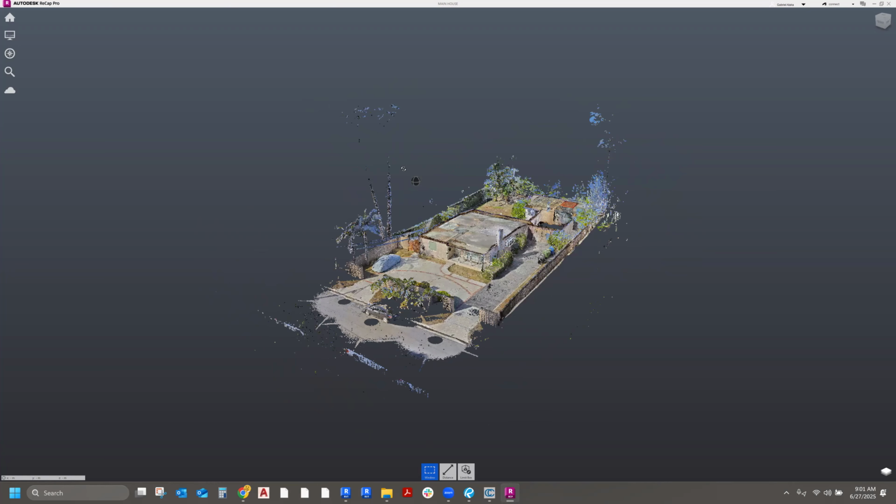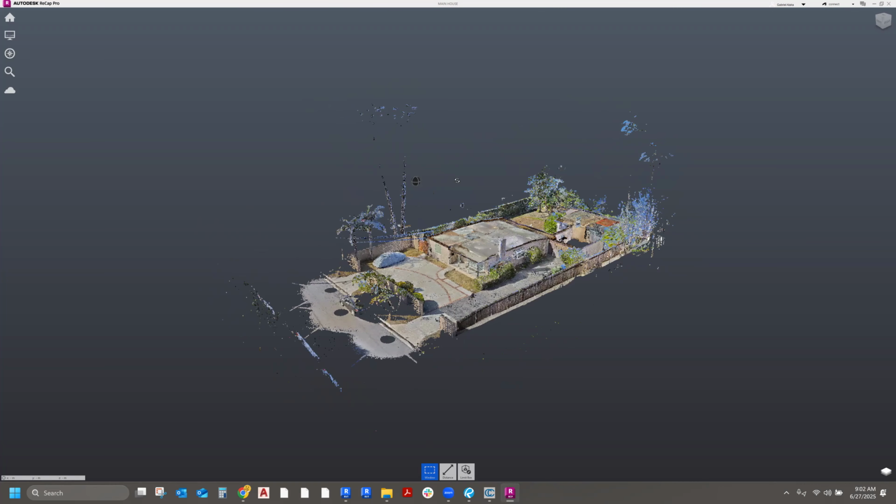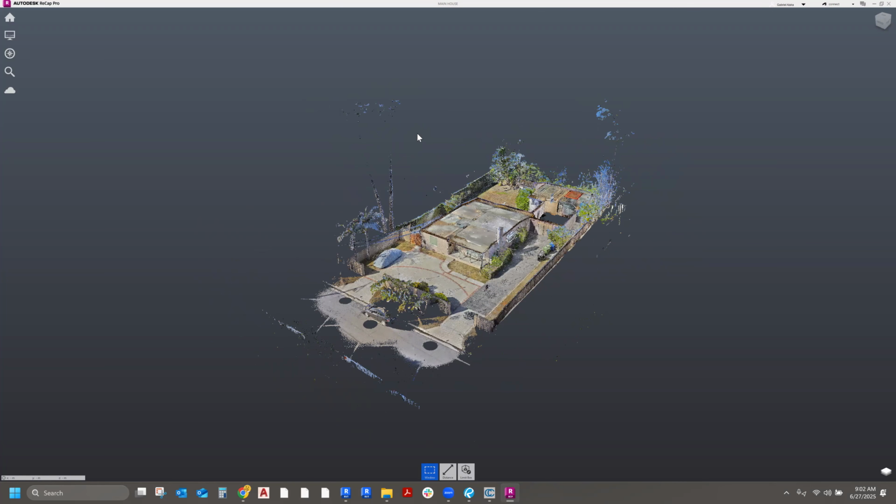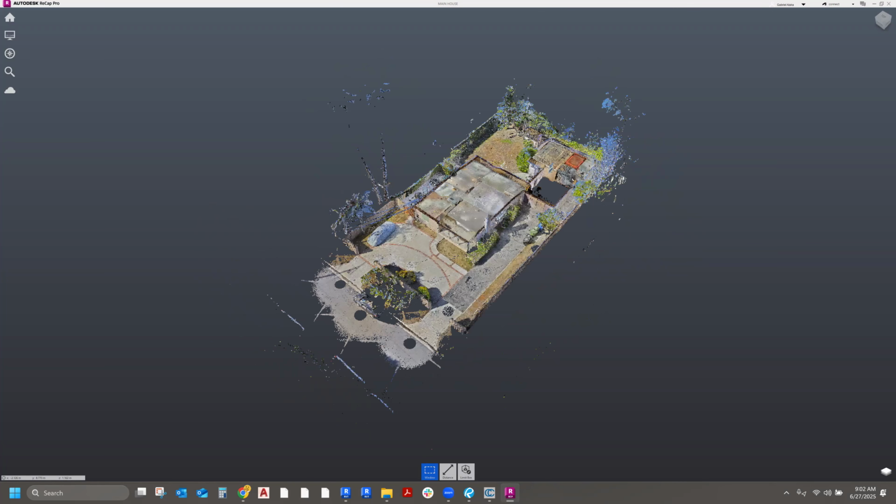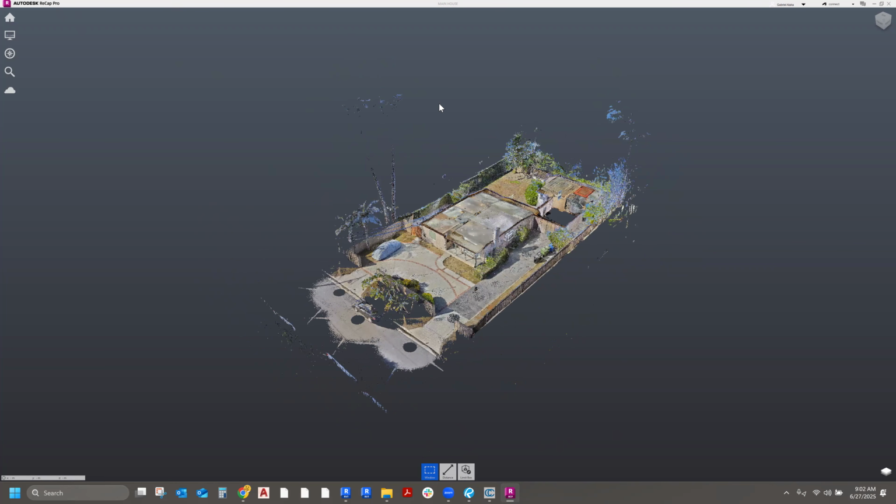I was going to really quickly show you guys how to remove points from a point cloud that you don't want. I mentioned earlier that Recap has a much better tool to do that. So real quick, let's say I want to delete these trees up here.